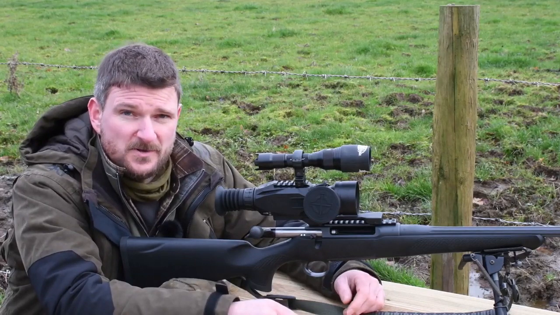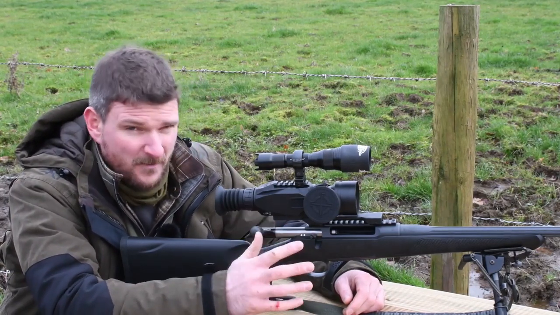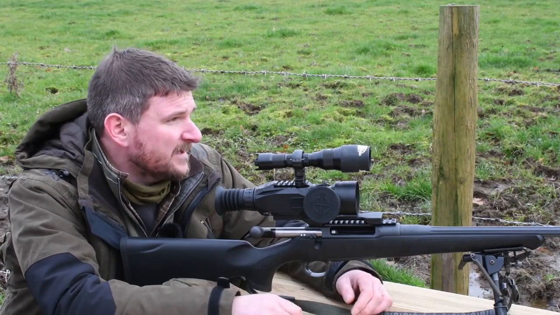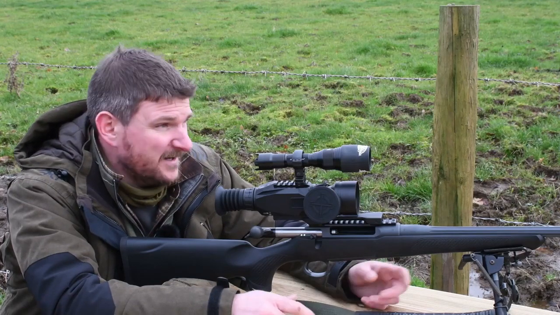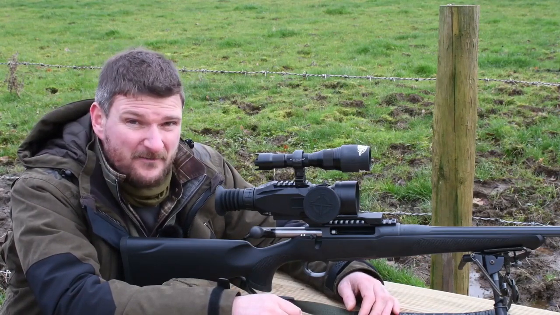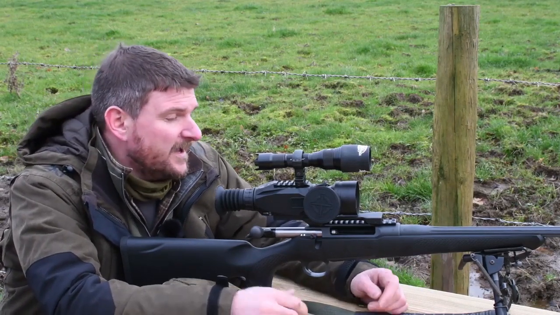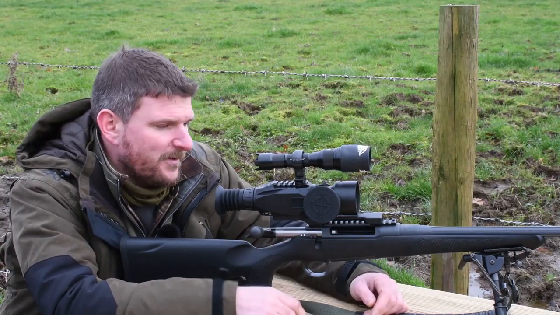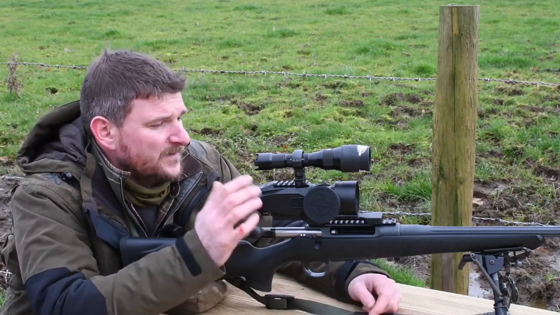I just pick up whatever 223 ammunition I've got. It's a 10-inch twist on this Sauer barrel. Sauer barrels are very, very good barrels, to be fair, and it just shoots anything. I would estimate, I'm not going to go measure it, but it's putting them all in the centre of target, and it's probably doing, I don't know, sub half-inch 3-round groups. For a hunting rifle, I think 3 rounds is enough, but it's actually guaranteed sub-inch at 100 yards, sub-MOA for 5 rounds. And it'll do it with such ease.